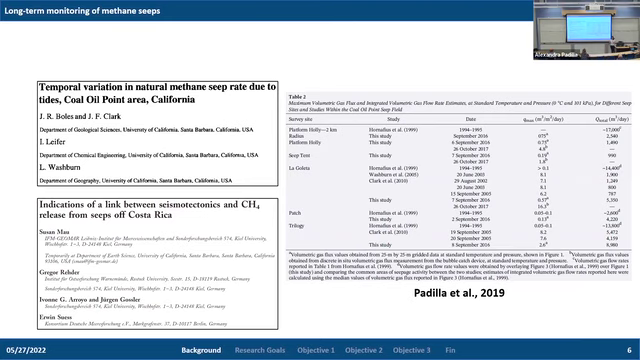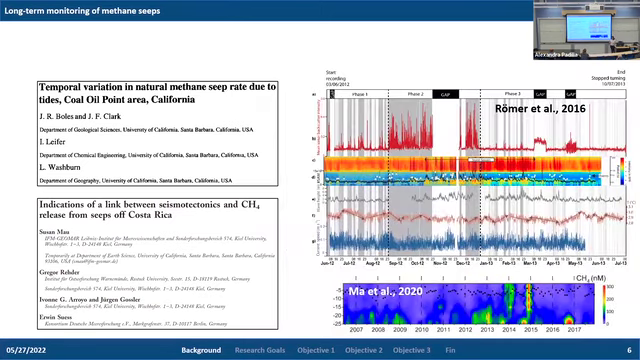But due to different methodologies used to measure the gas flux in this particular region, it was difficult to assess whether the variability that was observed was because of temporal variability or because of different methodologies used. So other researchers such as Romer et al. and Ma et al. have deployed long-term monitoring systems to look at this long-term variability of methane flux in the ocean, or just methane concentration in the water column itself. However, due to low resolution sampling, it becomes really difficult to attribute what these temporal variabilities are being caused by.